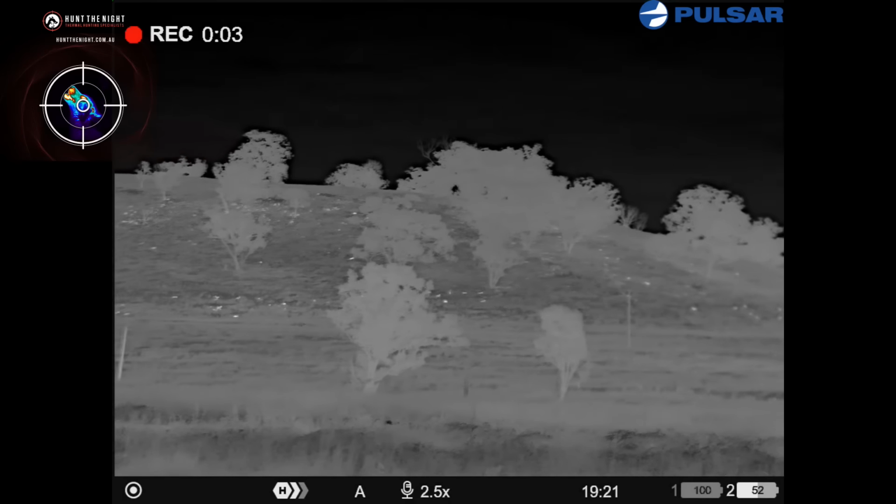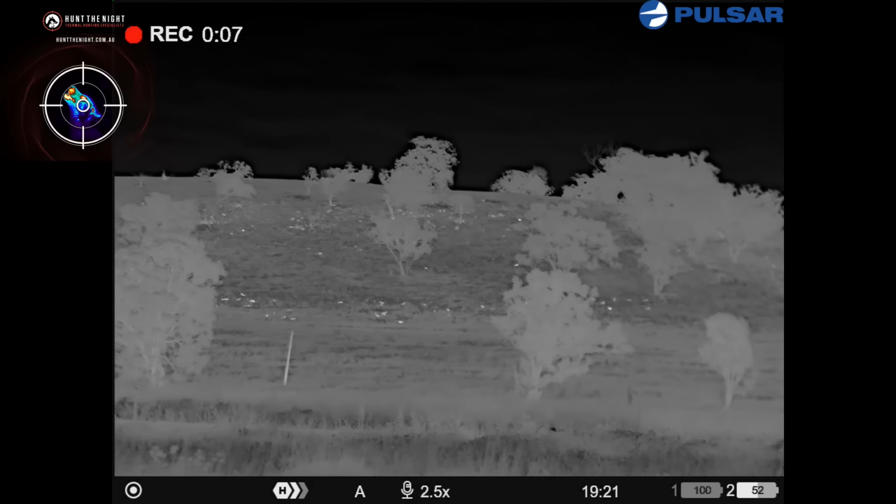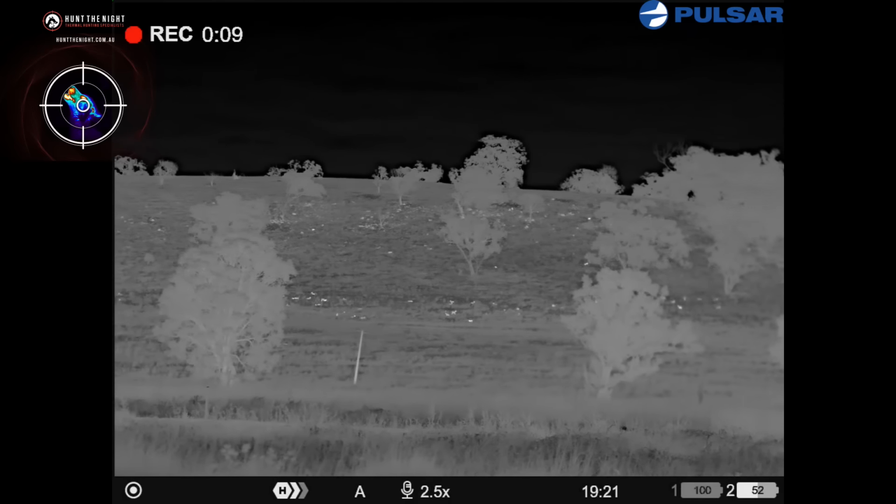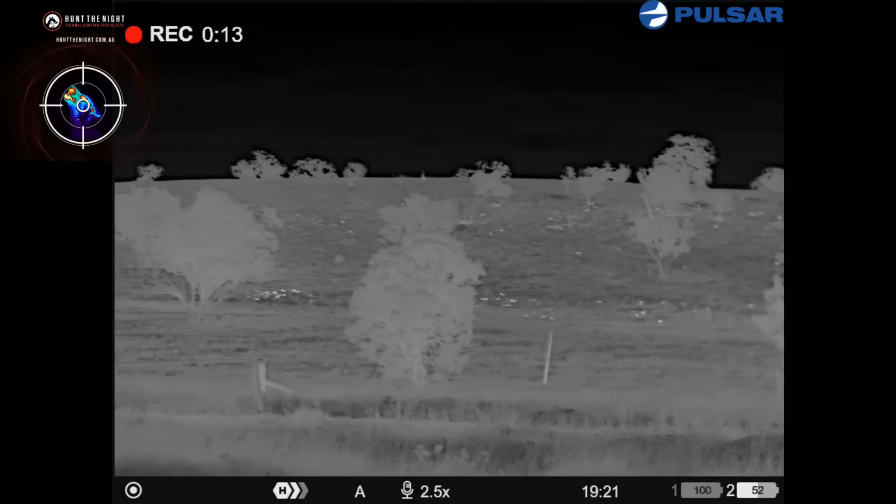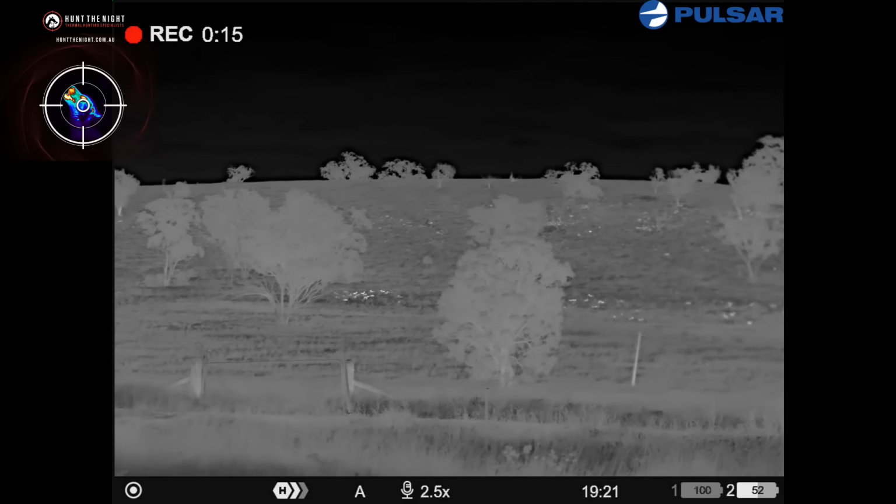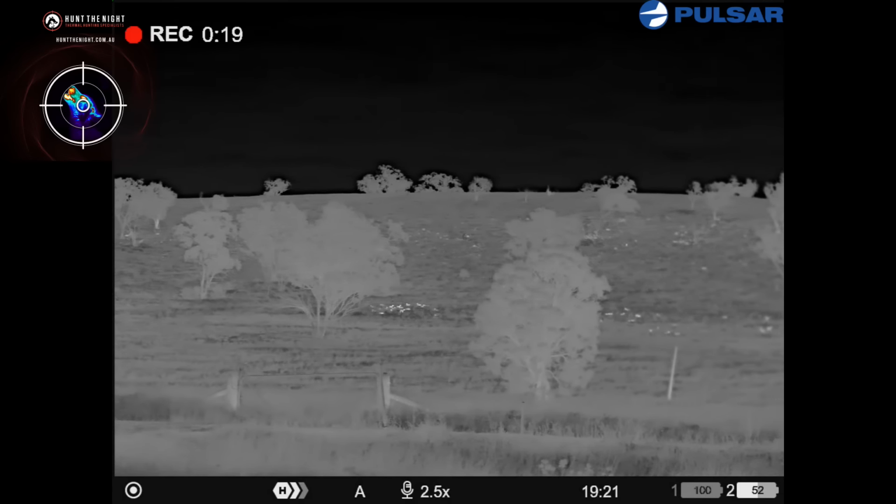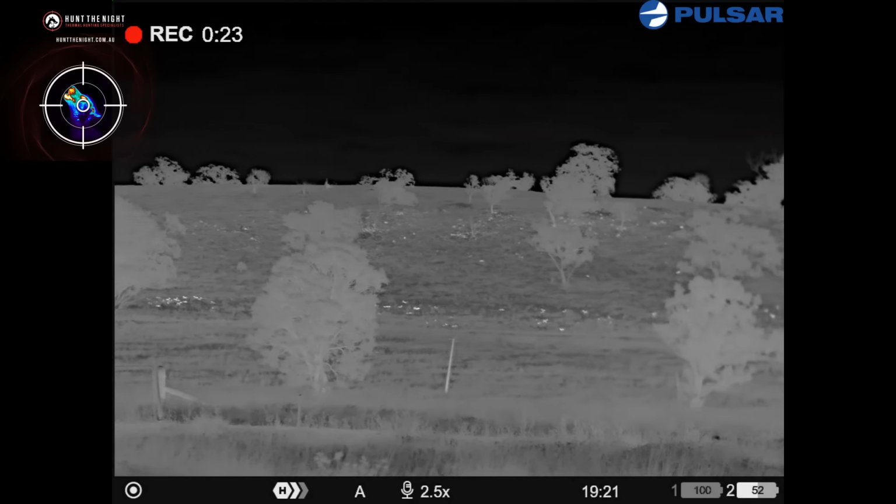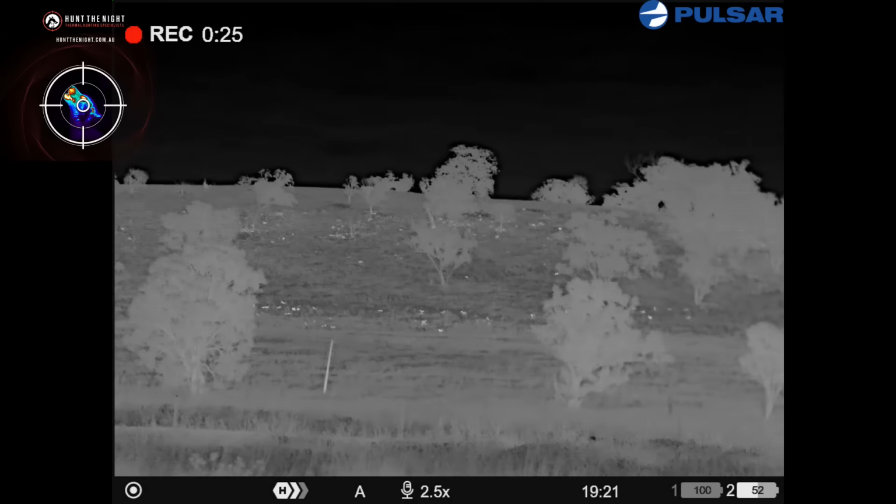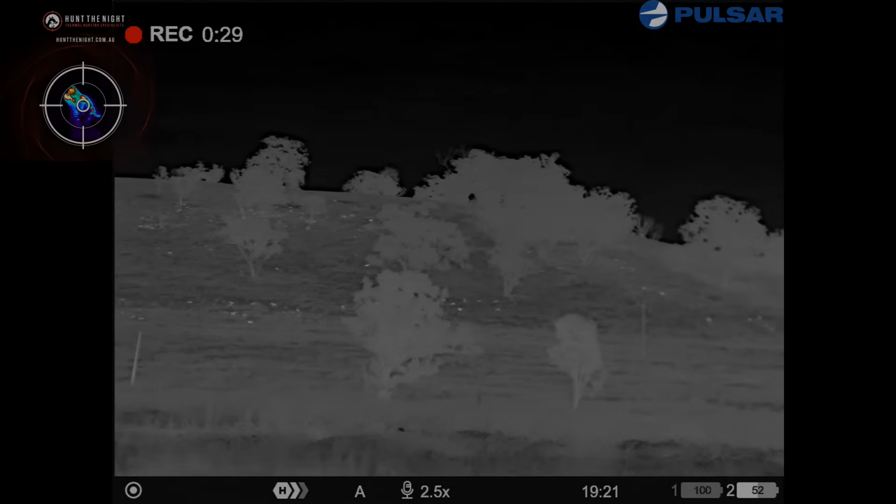That hillside up there, it's about 750 metres away now. I've just picked a fox up there. There's a whole heap of sheep, as you can see on all of those outlines there, and I'm just scanning through them to see if there's any pigs. They do appear hotter on this XL sensor than what the sheep do, especially in winter time like it is now. So yeah, that'll save me a lot of time if I do or don't spot something that's worth heading over there for.